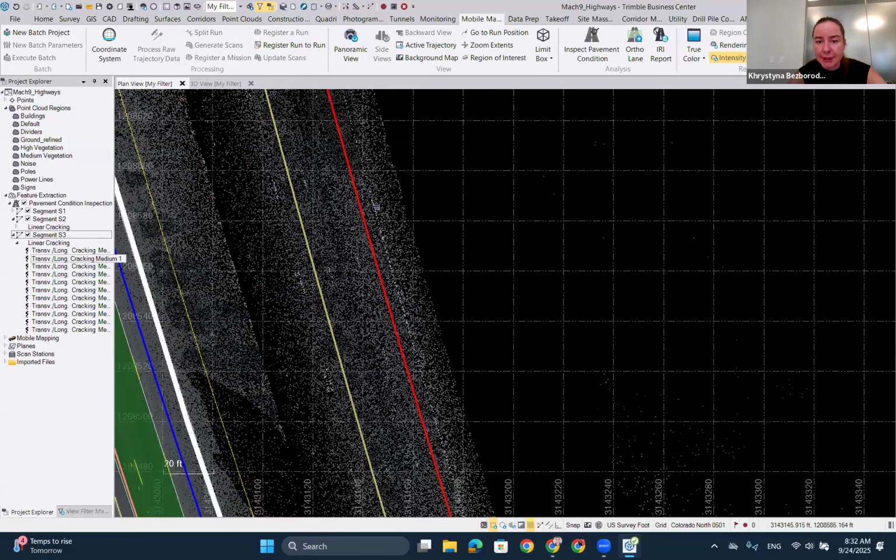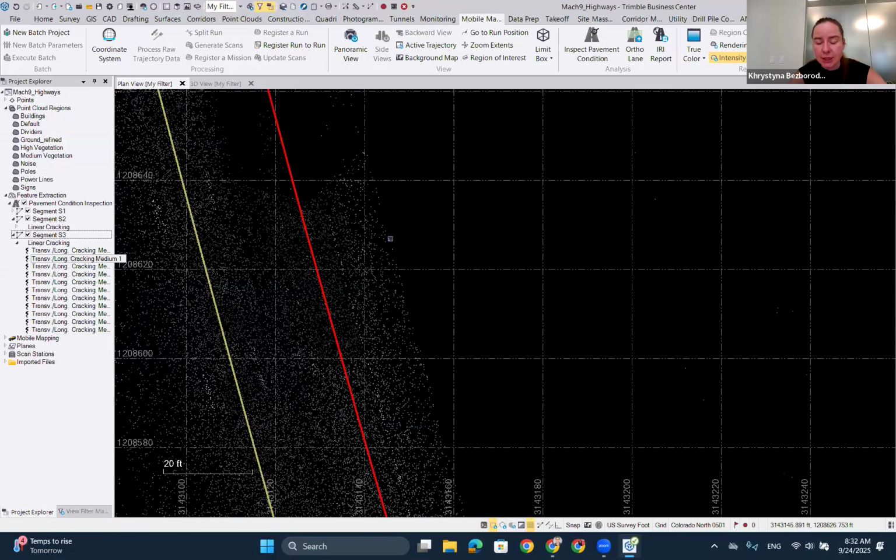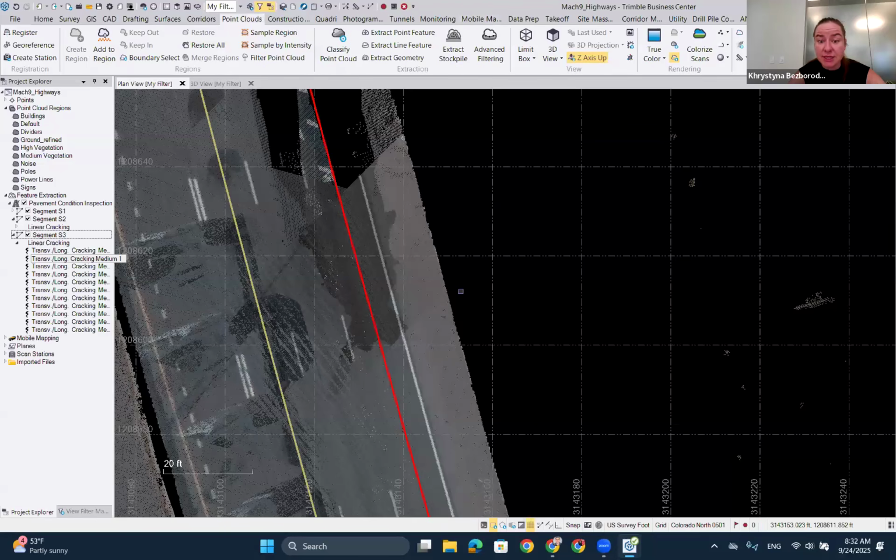And tomorrow we have a LinkedIn webinar where Tavish and Jonas, who work on the TBC team, will be showing our curb and gutter extraction tool, and they will actually show how you can extract guardrail and jersey barrier with it. So I highly recommend joining that LinkedIn webinar tomorrow.